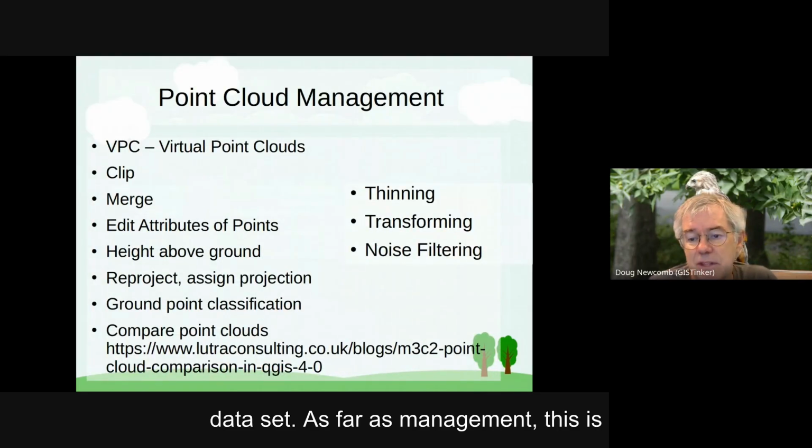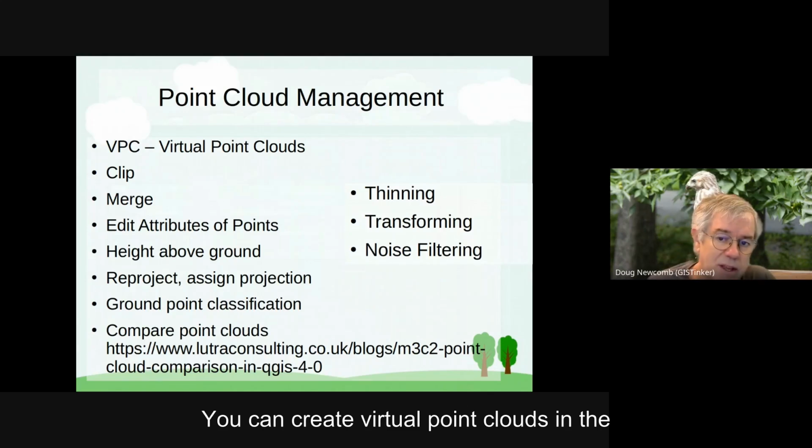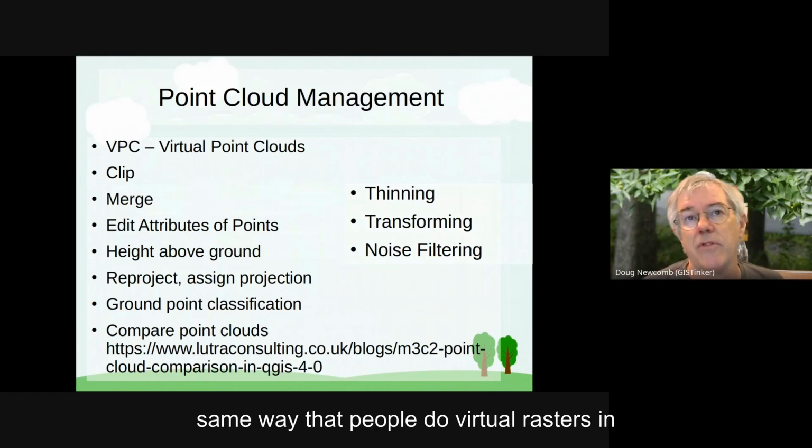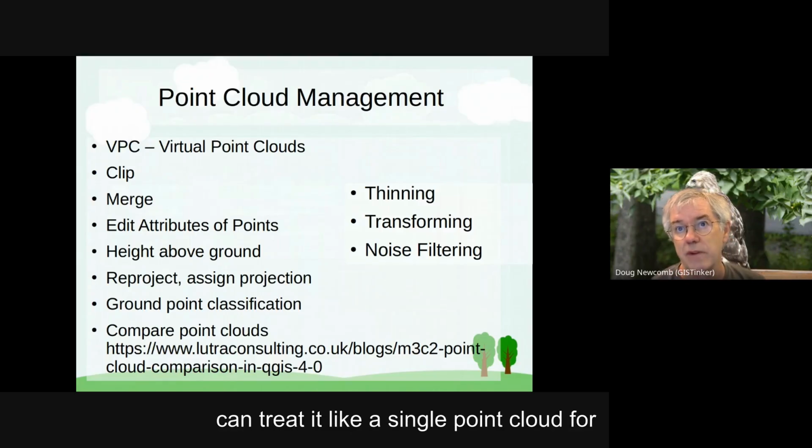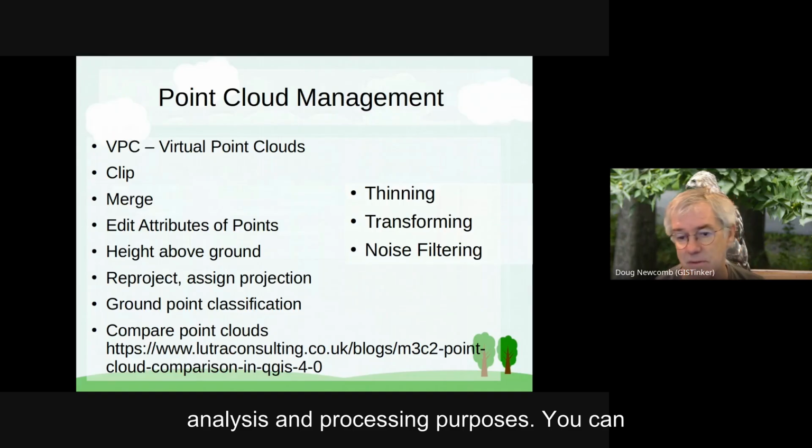As far as management, this is where a lot of the heavy lifting is done. You can create virtual point clouds, in the same way that people do virtual rasters in GDAL, where you just create a file that points to the point cloud files, but you can treat it like a single point cloud for analysis and processing purposes.